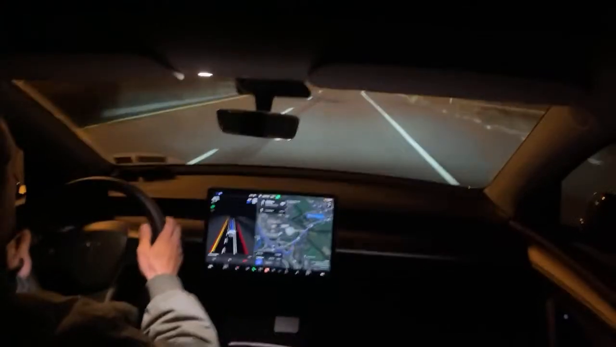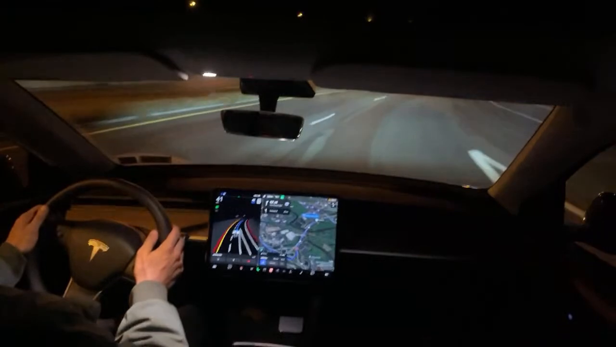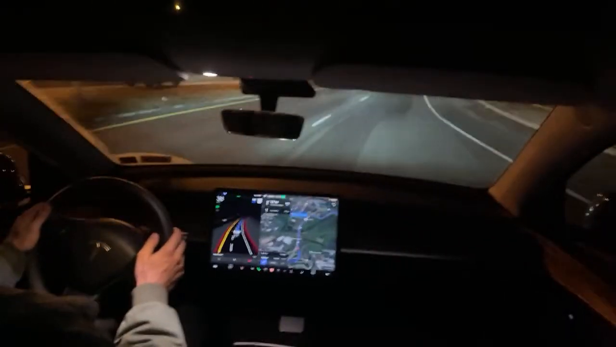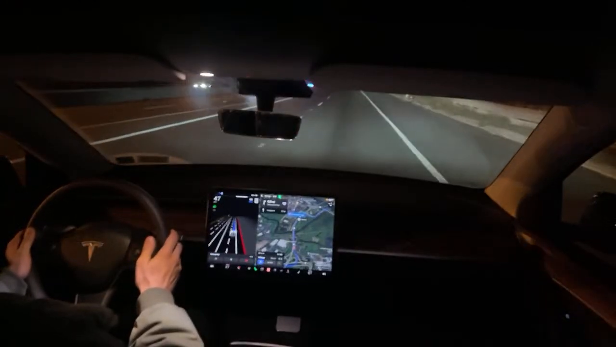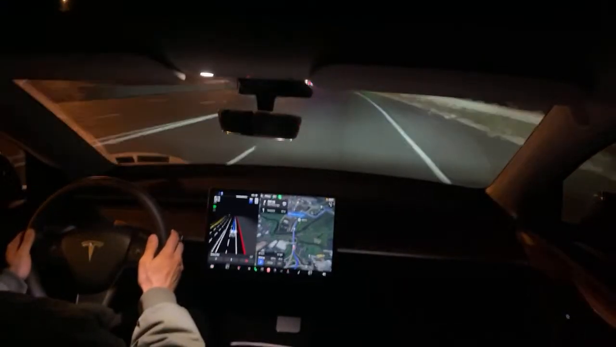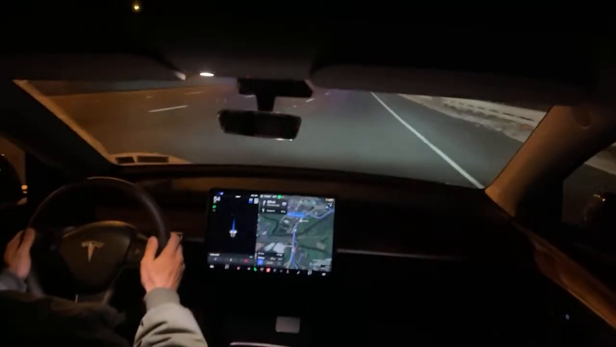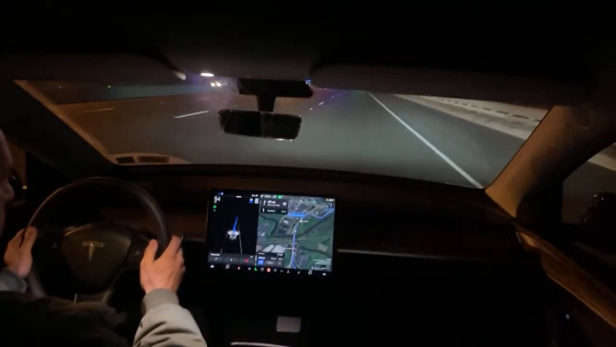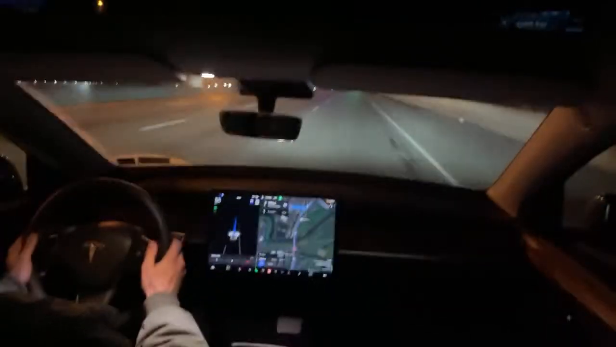Pretty smooth, right in the middle of the lane. Now we're gonna have to go into our left lane.